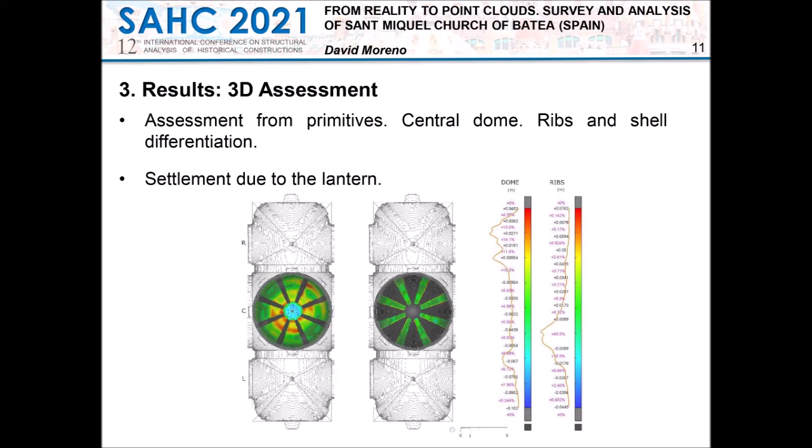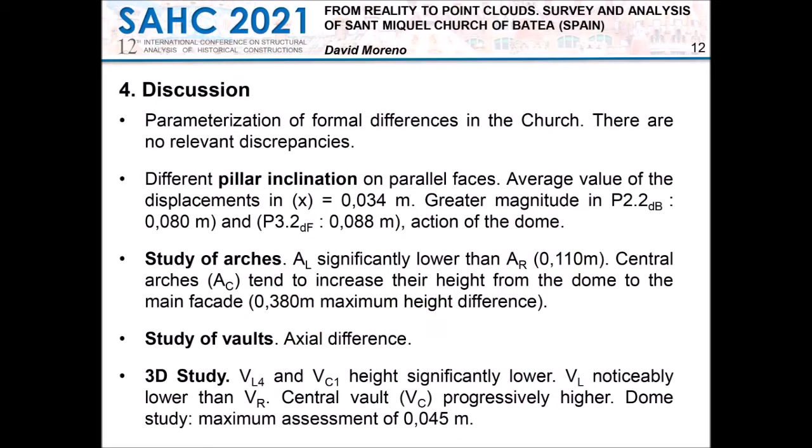A differentiation is made between the fundamental parts, ribs and shell, and a sphere is defined for each one, as you can see. The study reveals a certain settlement of the upper part of the dome due to the weight of the lantern. This deformation is not uniform, and the most settled area can be related with a deformation at medium height in the opposite quarter of the dome. The method used has allowed us to parameterize the formal difference between the construction elements of St. Miquel's Church.